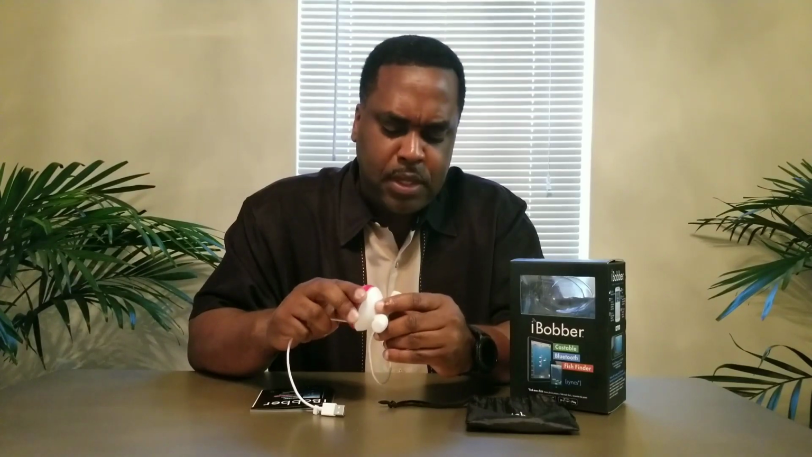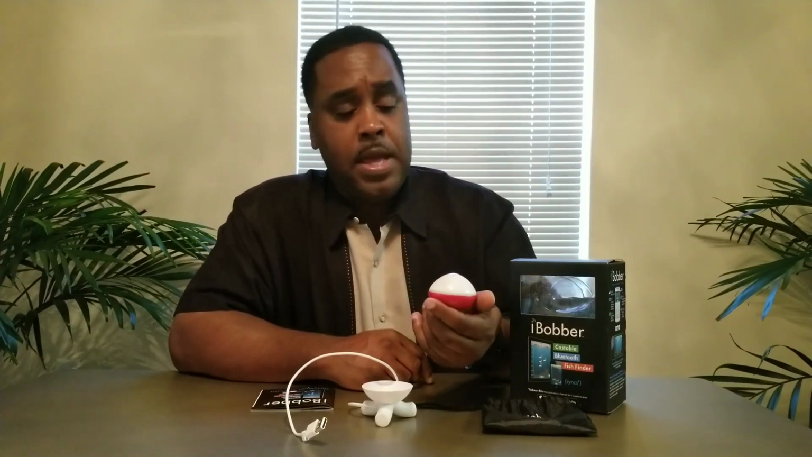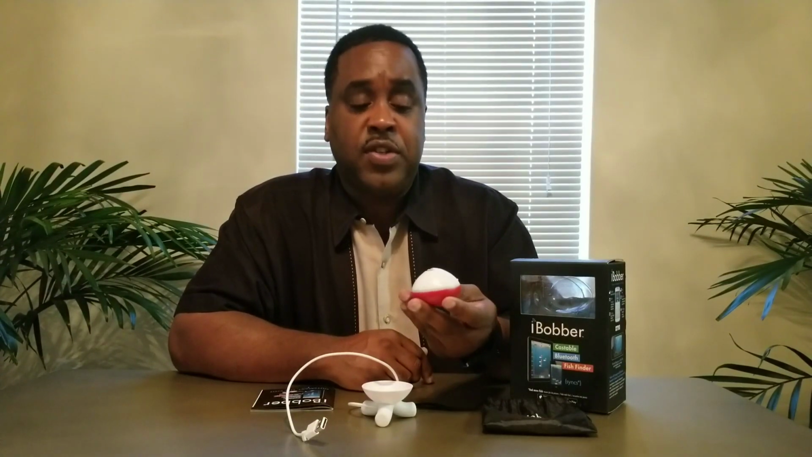Now, I will say right off the bat, this thing is marketed as a traditional bobber in that you actually hook this to the line that you're fishing with, and it has a feature on here called a strike feature that will allow you to know when a fish is on. Okay, and once a fish hits it, you see the bobber go down. Well, this has a little alarm in the app that you can turn on, and once the fish hits it, you'll know that there's a fish on.